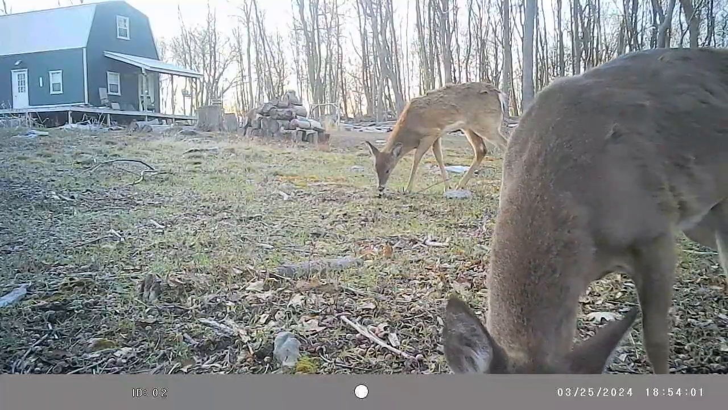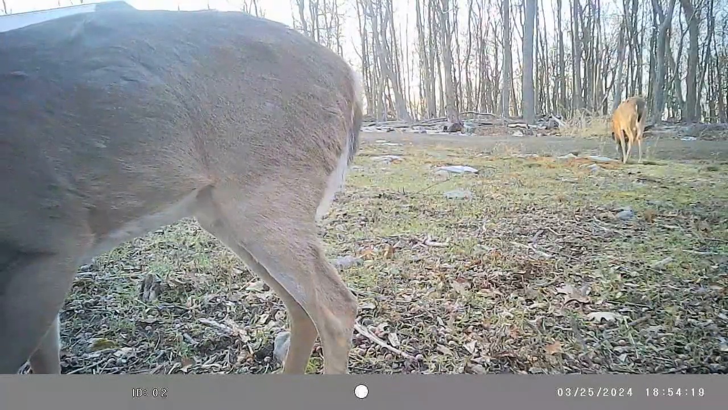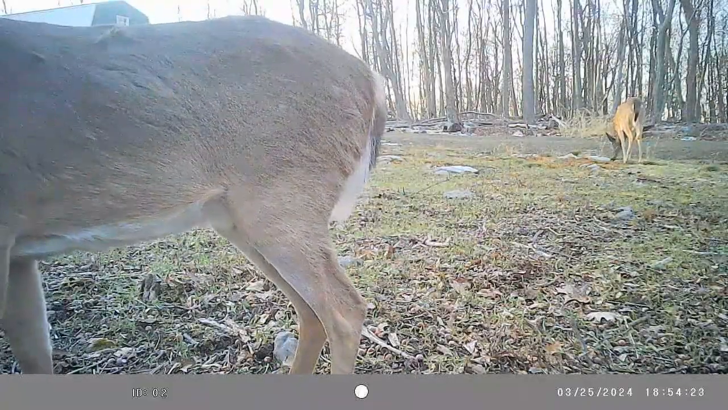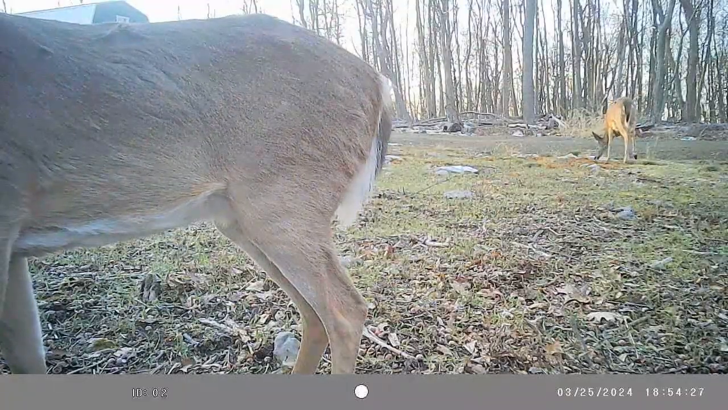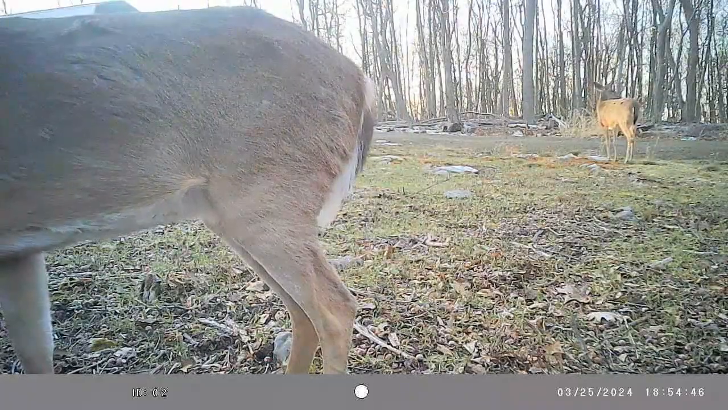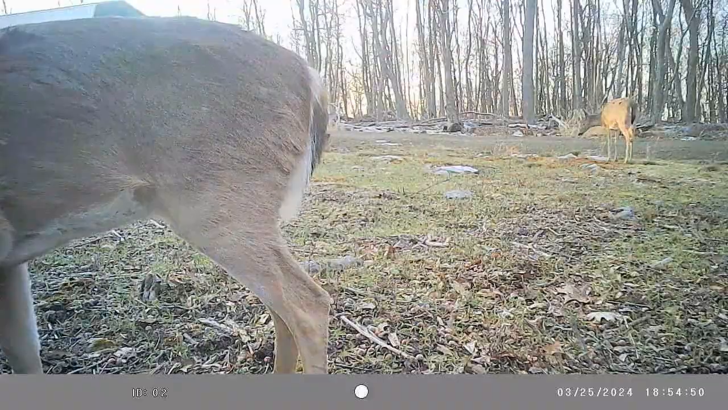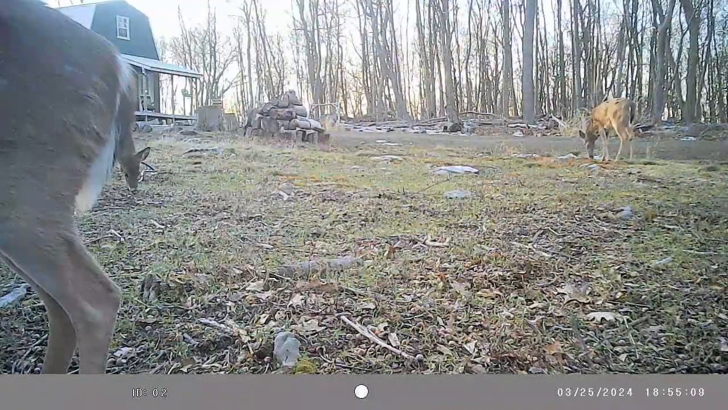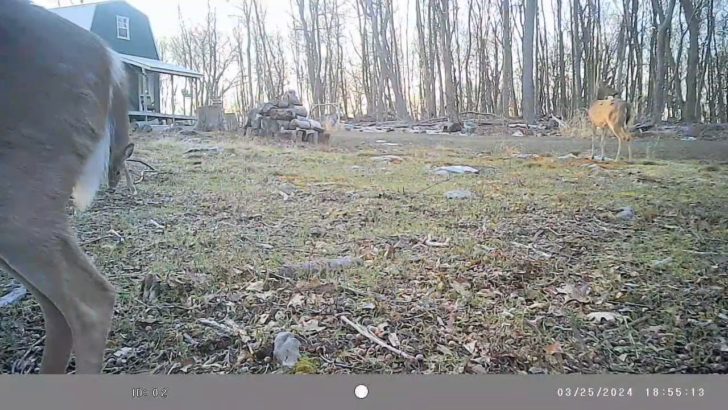And the one deer looked like it was a buck, looked like he had spots on top of his head where his last year antlers were, or it could be new ones starting. I think it's the one deer that's over there by the driveway, possibly a buck.